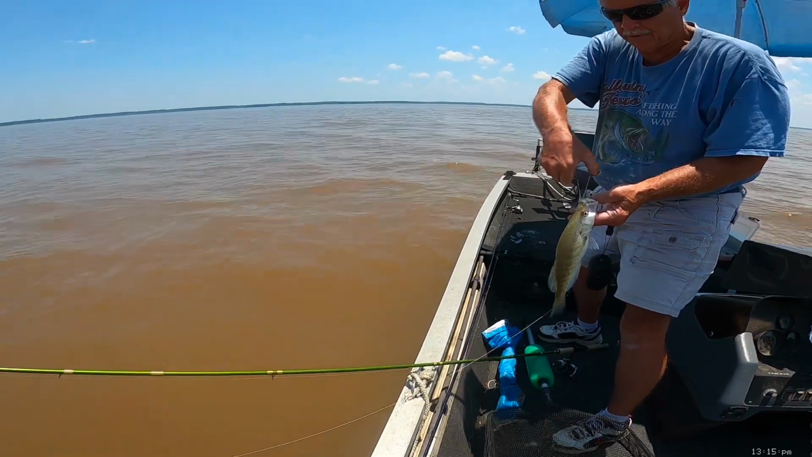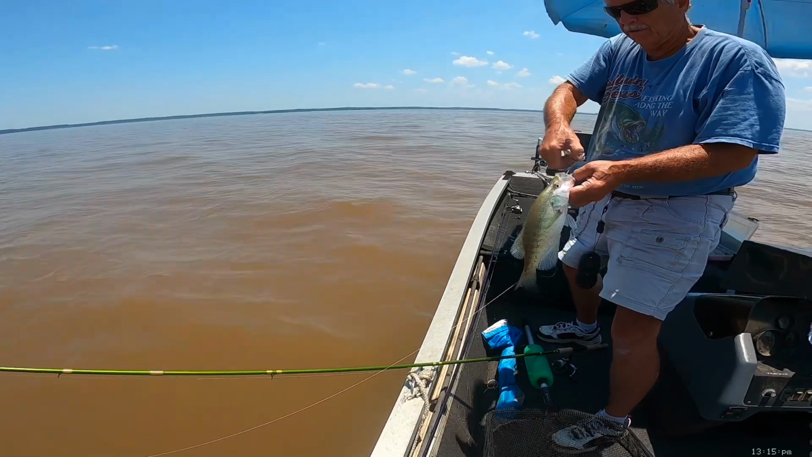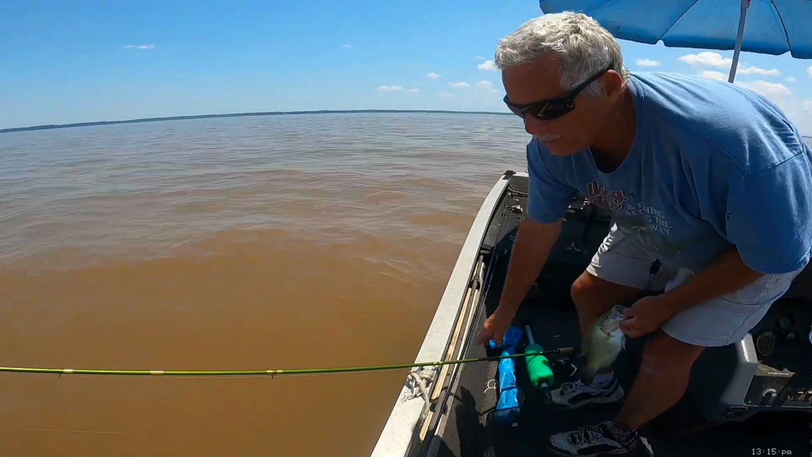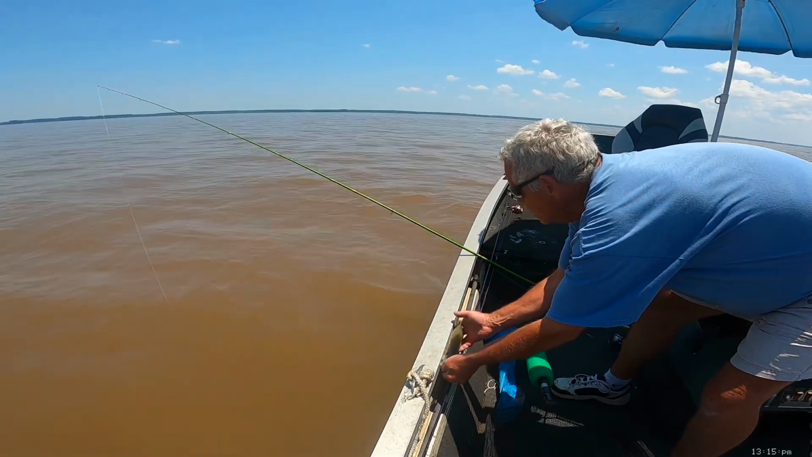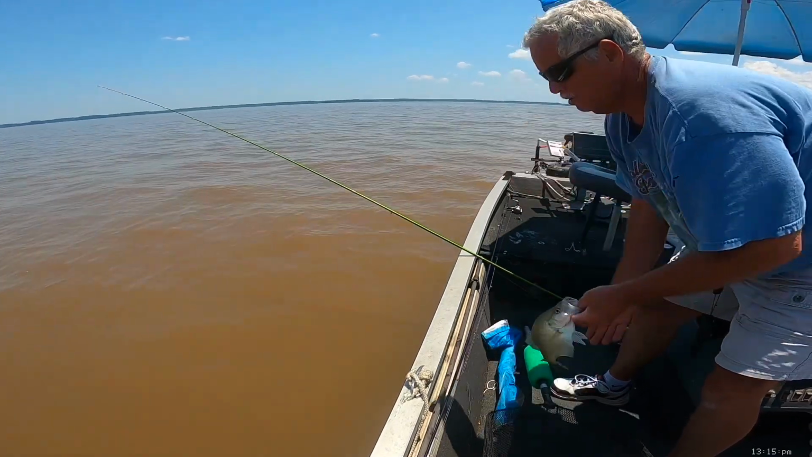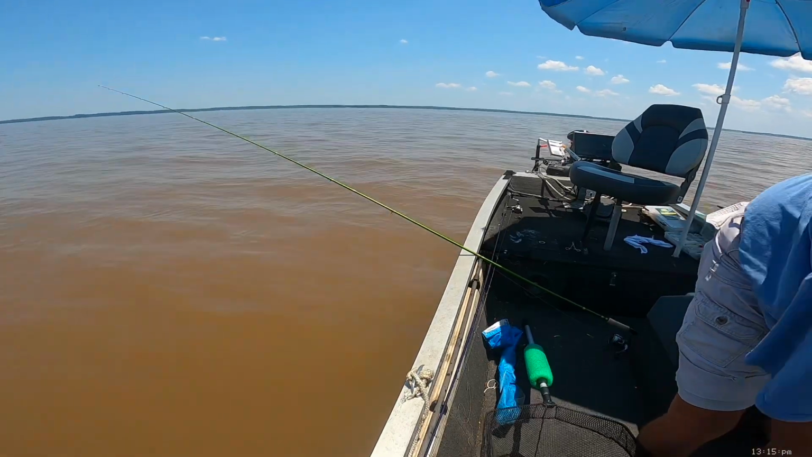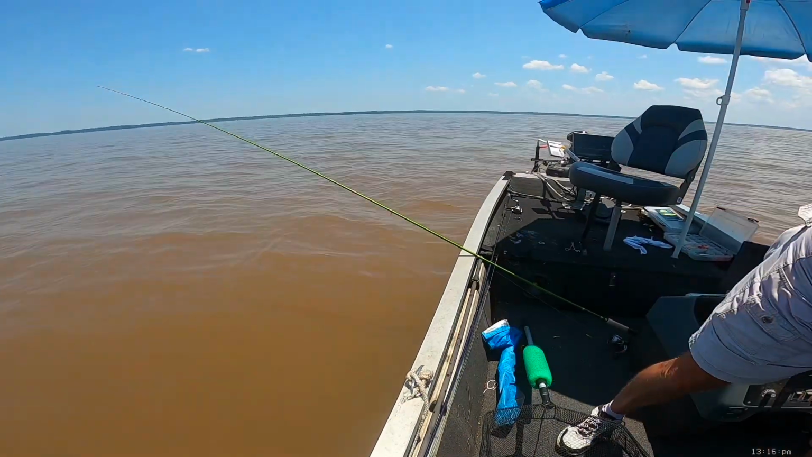This is probably the smallest one I would call a slab. We'll measure real quick, see how long. Probably about 11 inches, I guess. Let's see right here. No, boy, I was wrong. That fish is 12.5 inches long. Yeah, it's a slab all day long. Nice fish. Yeah, he gets to ride in the boat. Yeah, that's what I'm talking about.